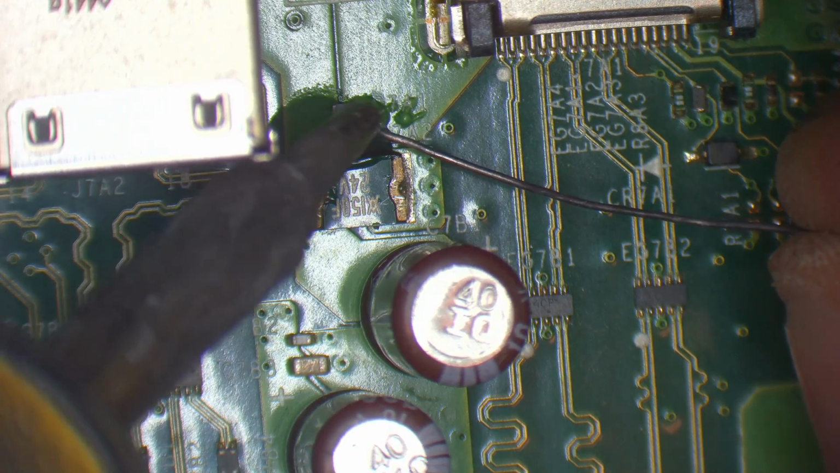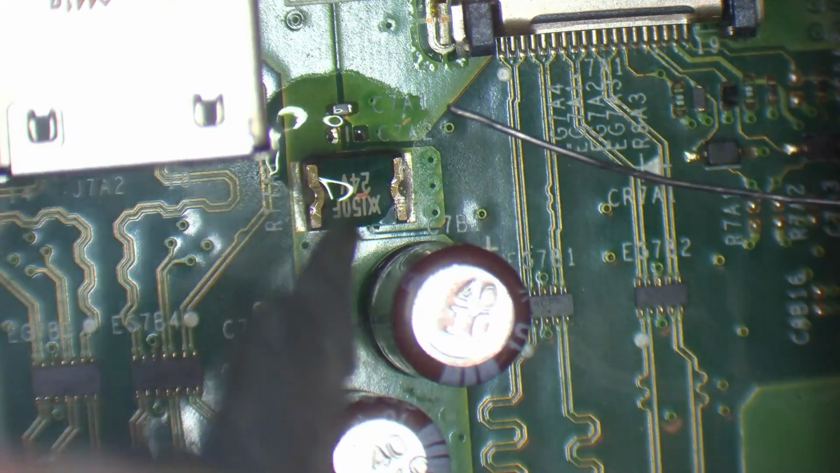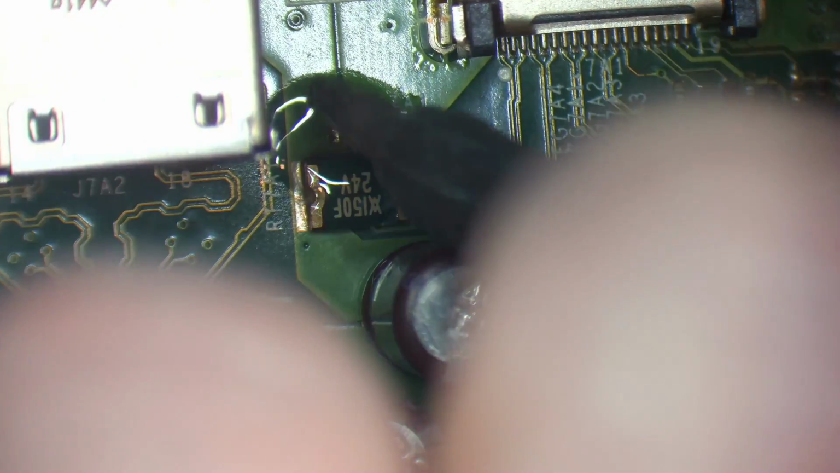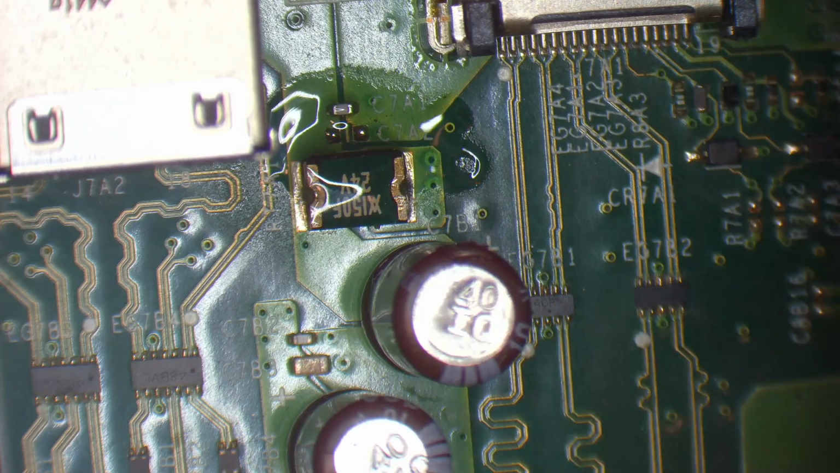It's a little bit awkward to actually get to this area, but like I said, it's not really necessary to actually replace it. Okay, there we go. So that's tinned. So I've prepped that area with some fresh leaded solder.